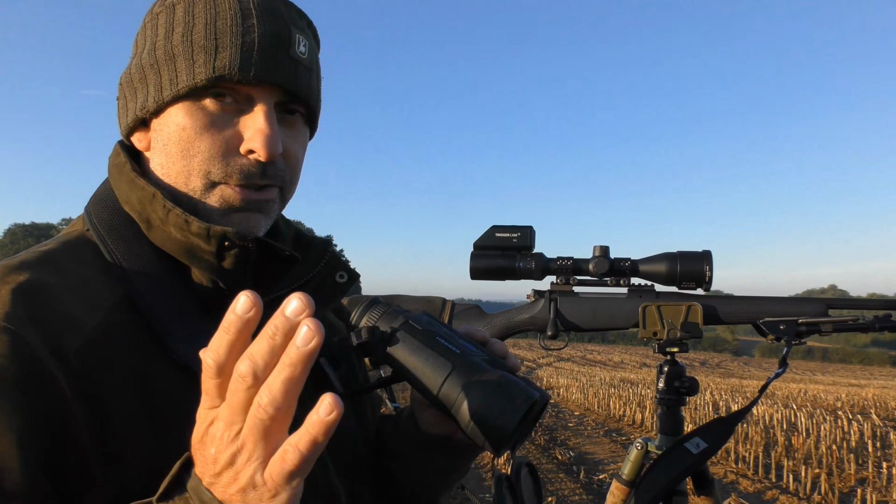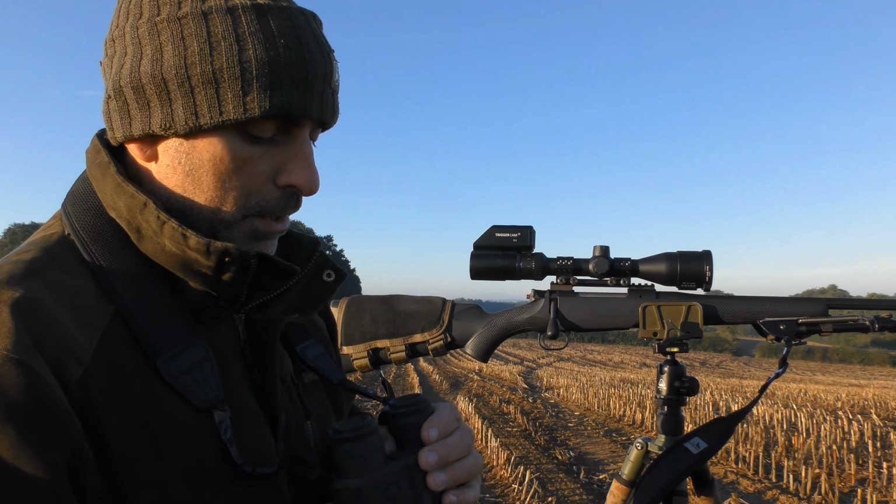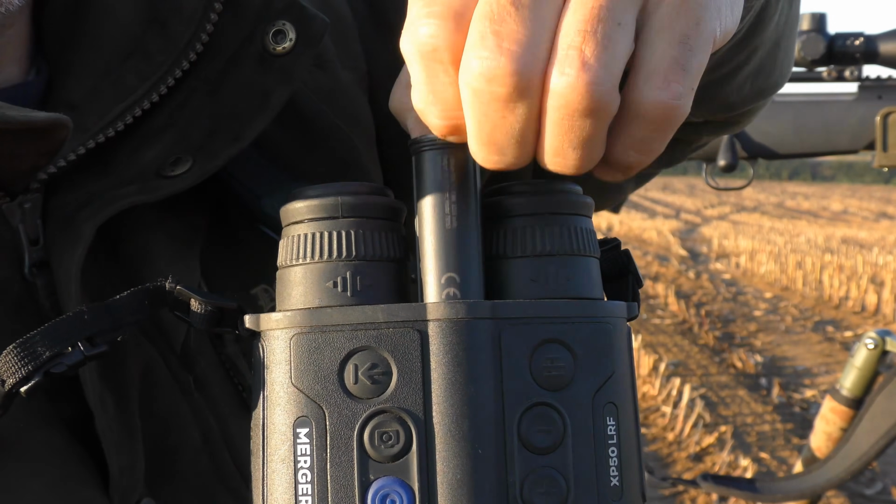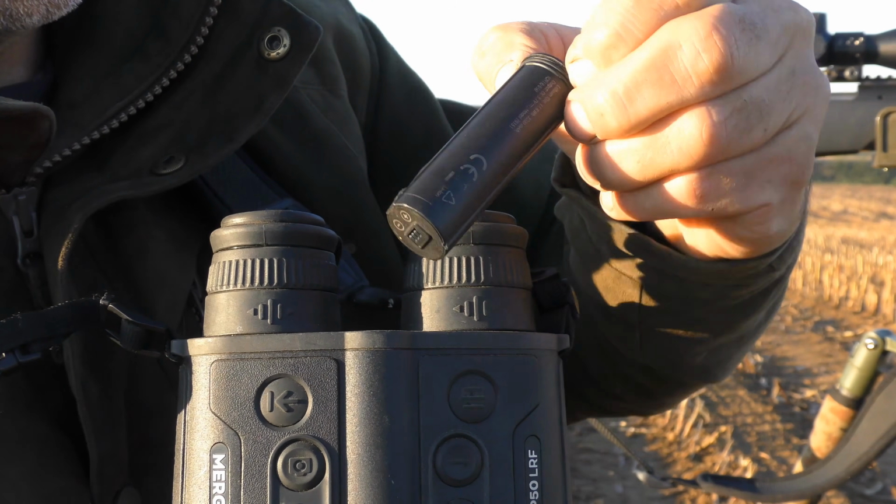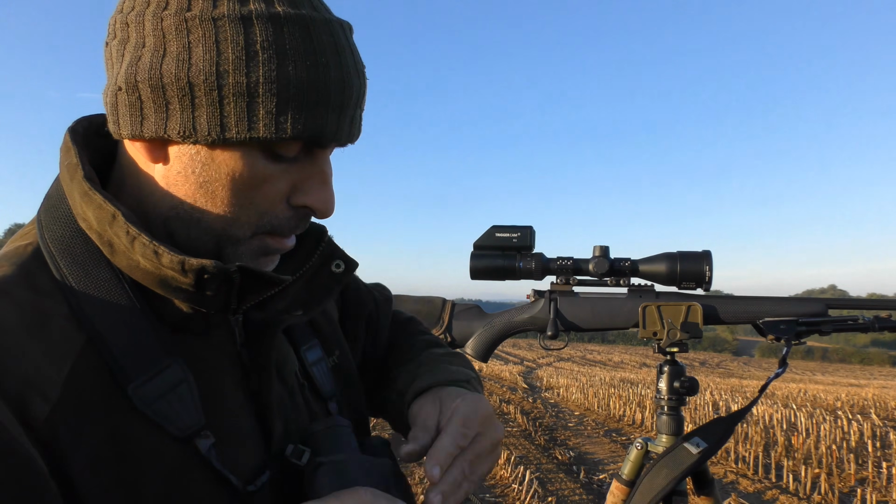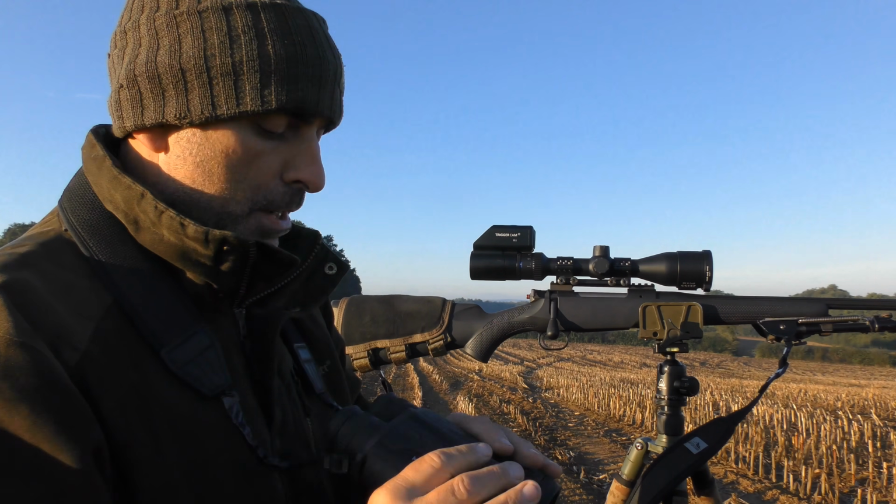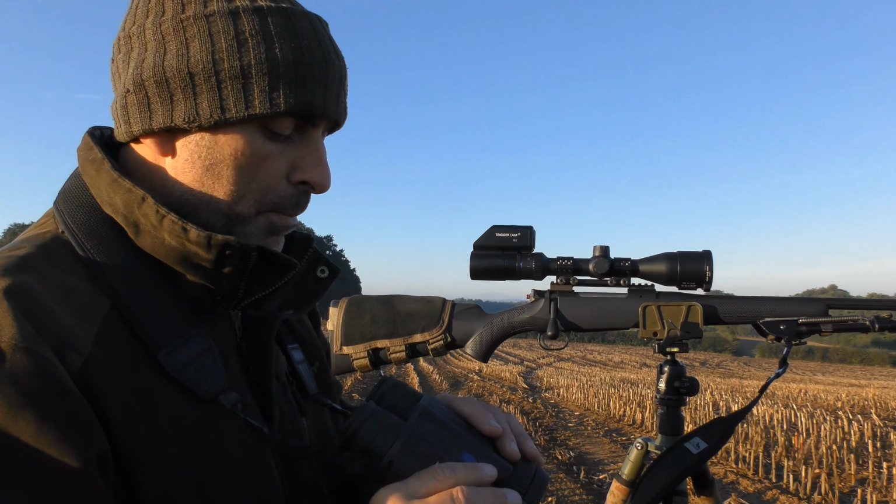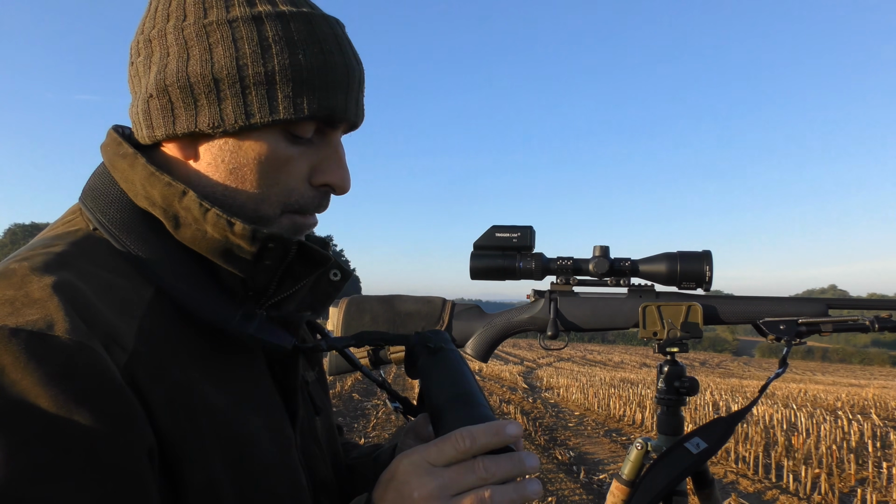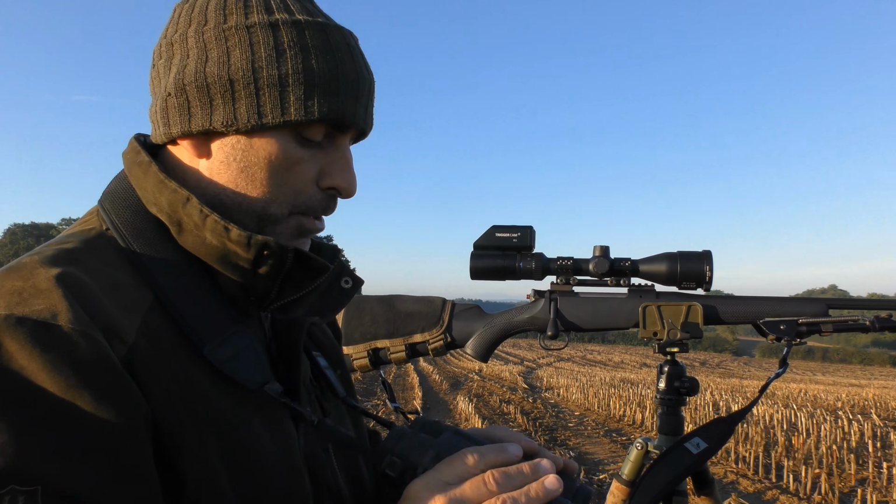As for the batteries on these, you've got an internal battery, and you've also got another battery in the bridge here. So I can just pop that out, there we go. That is the other battery, and that drops in there and locks in quite neatly. So pretty much just like a standard pair of binoculars, but with thermal capabilities. Very, very nice, very, very clear, and you've got a slightly bigger display on there as well, which makes them really nice to use.